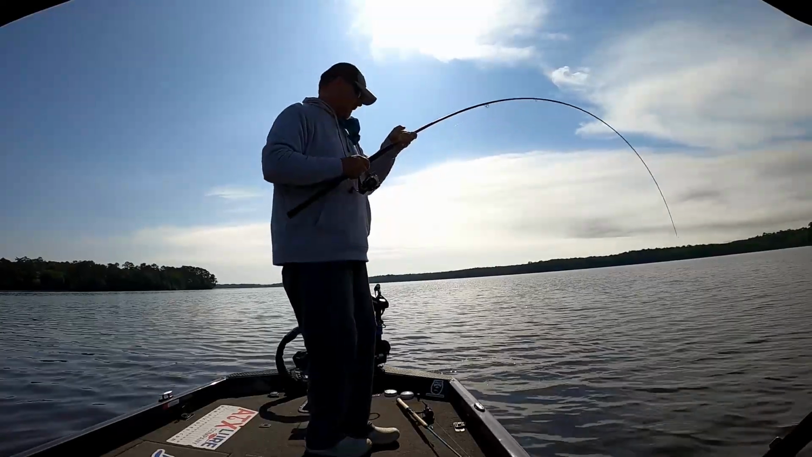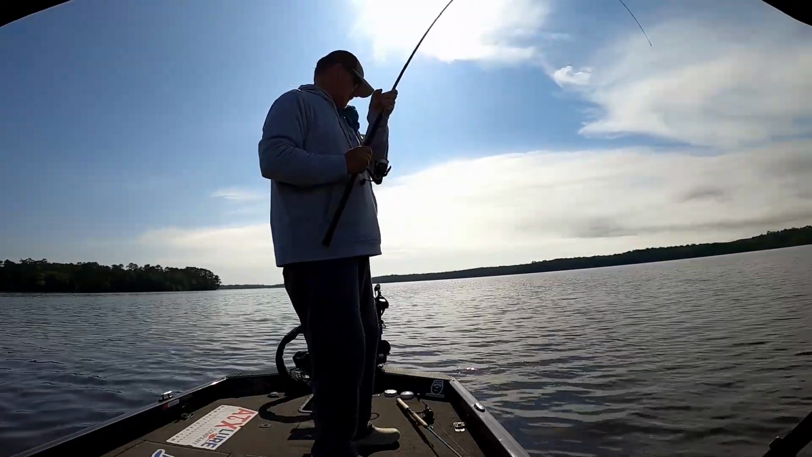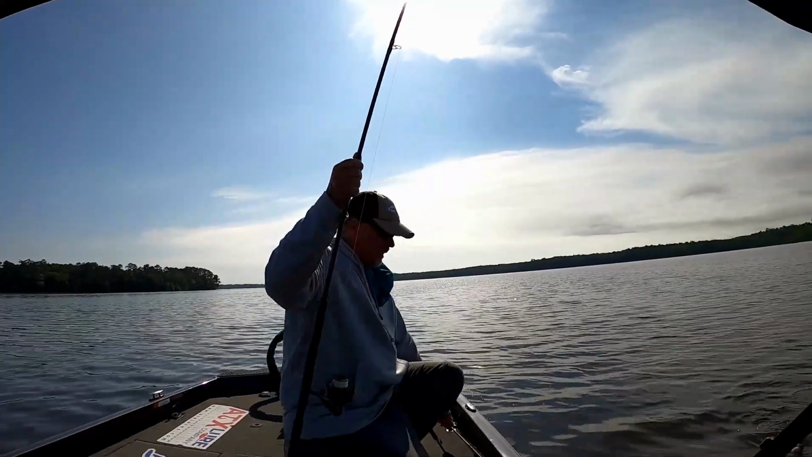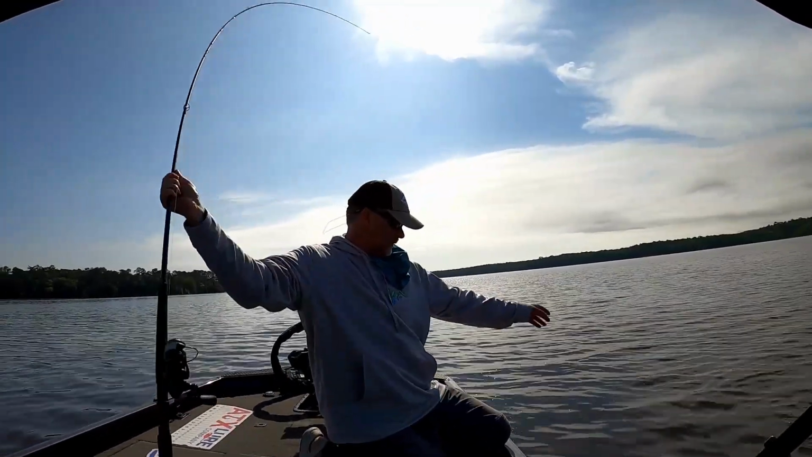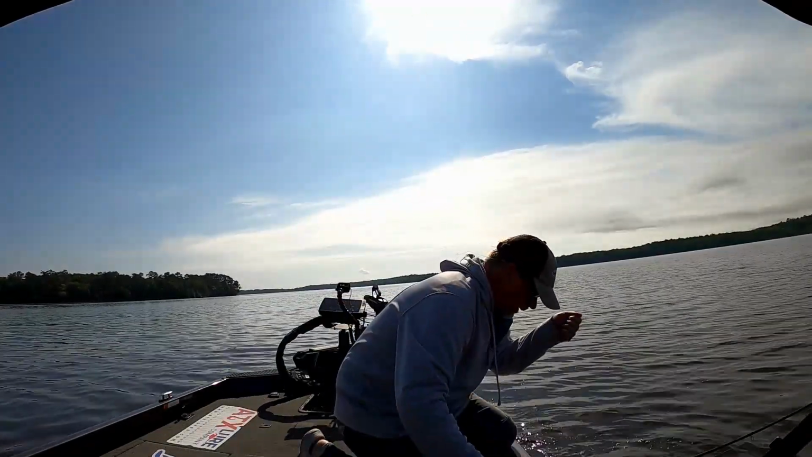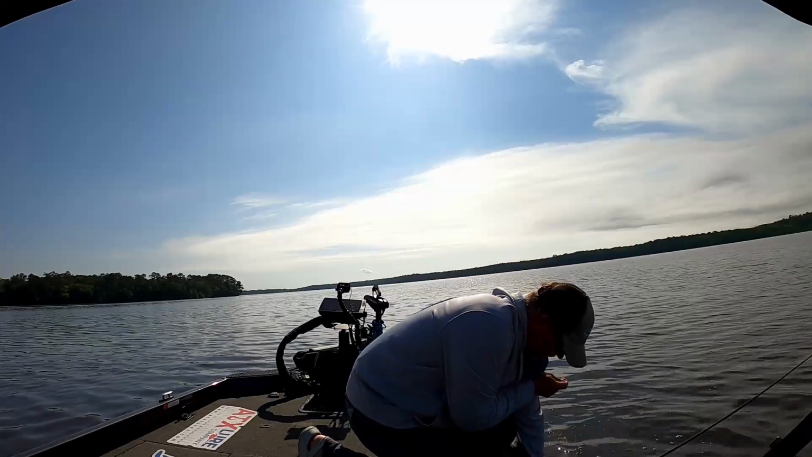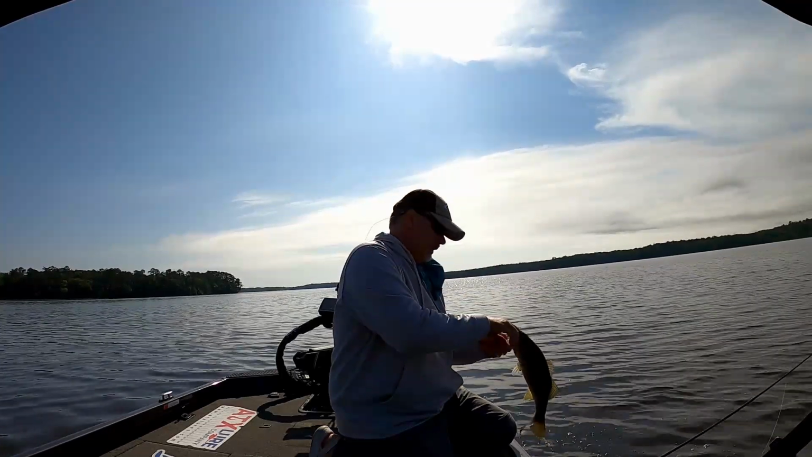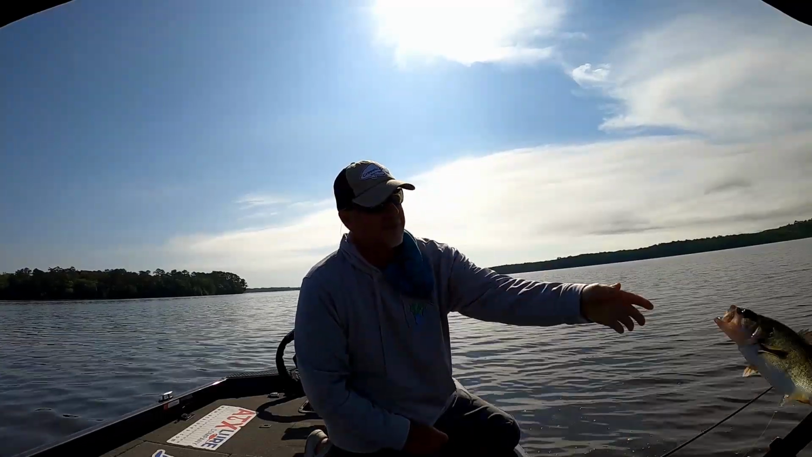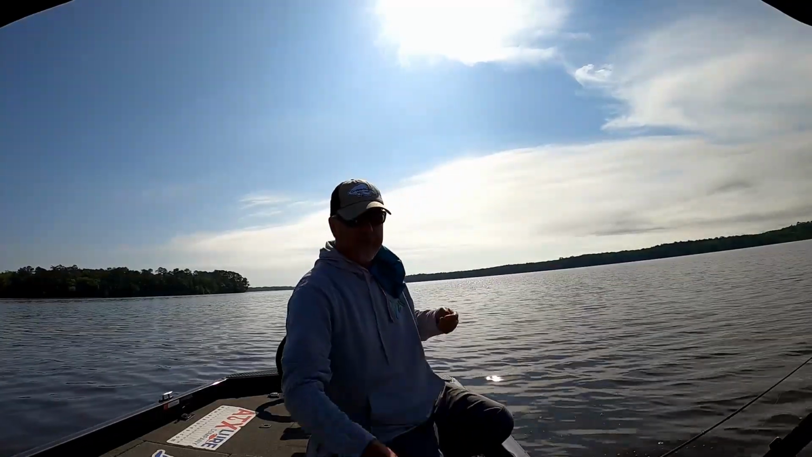Well, not what we were trying to catch, but man, did he eat it too. Well, can't get the crappie to bite, but did get a bass to bite.